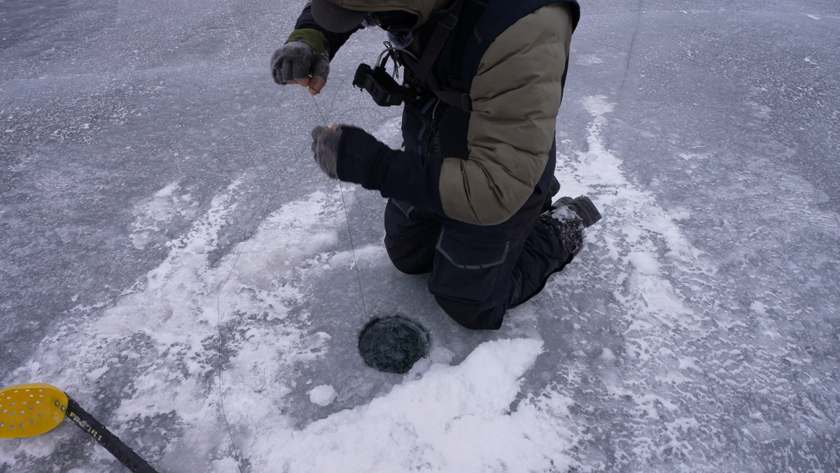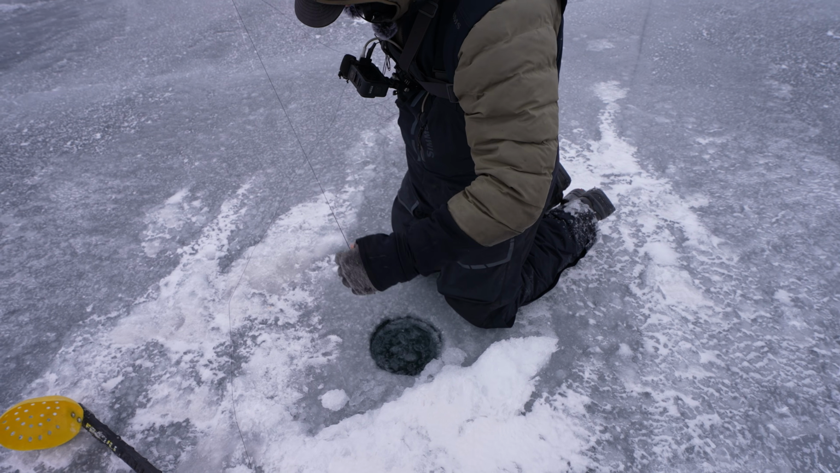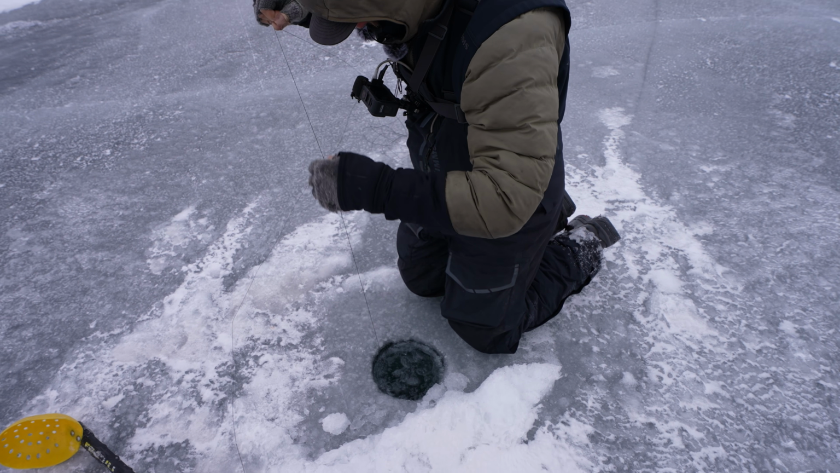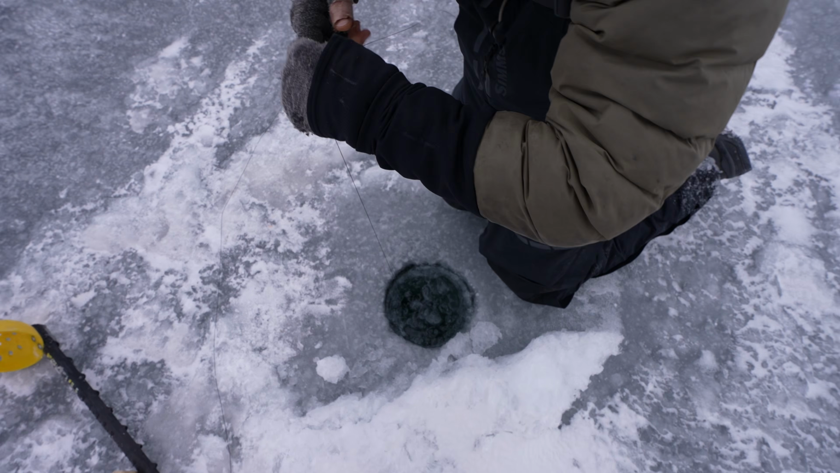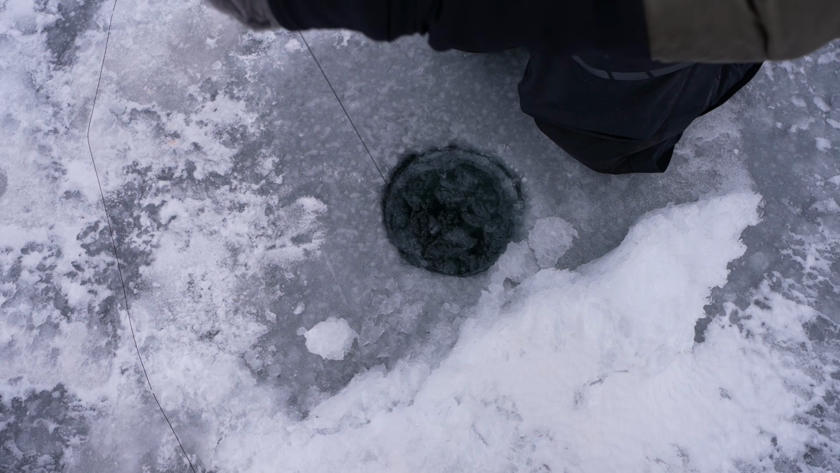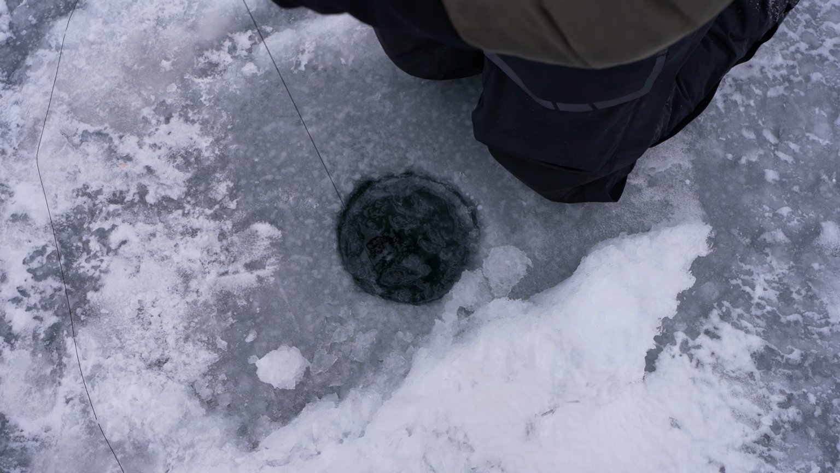Not saying it can't be a walleye. Just waiting for that big long run here at the hole to confirm that's probably a pike. Yeah, a little bit right there. It wasn't a real big run though. I'm basically just trying to talk myself into this could be a walleye. Come on, baby.